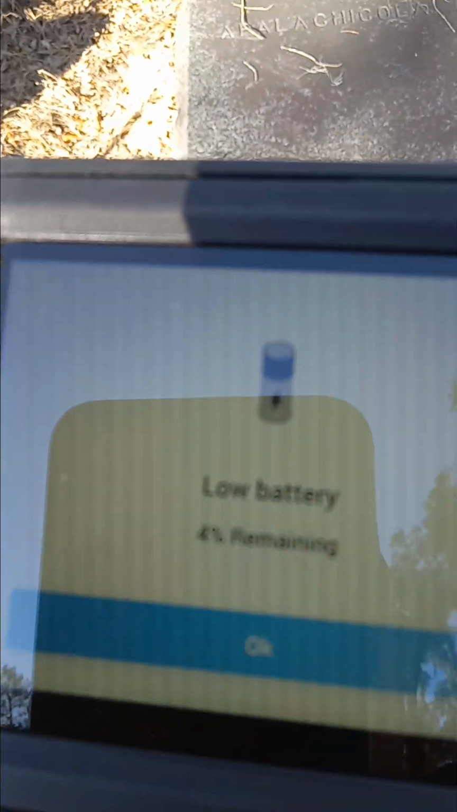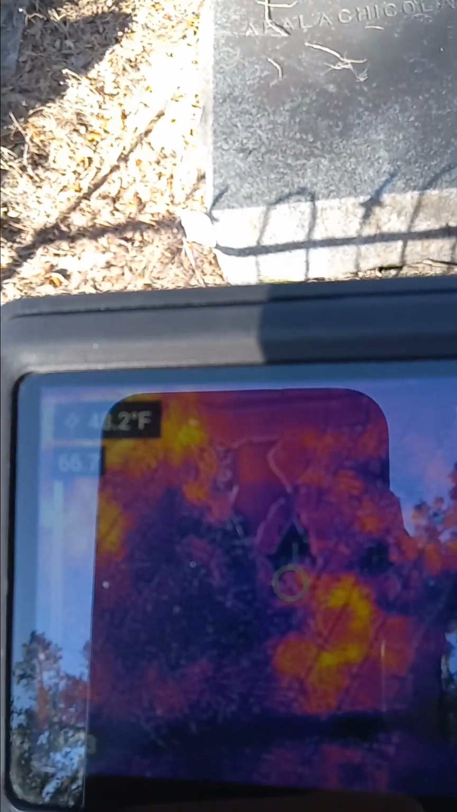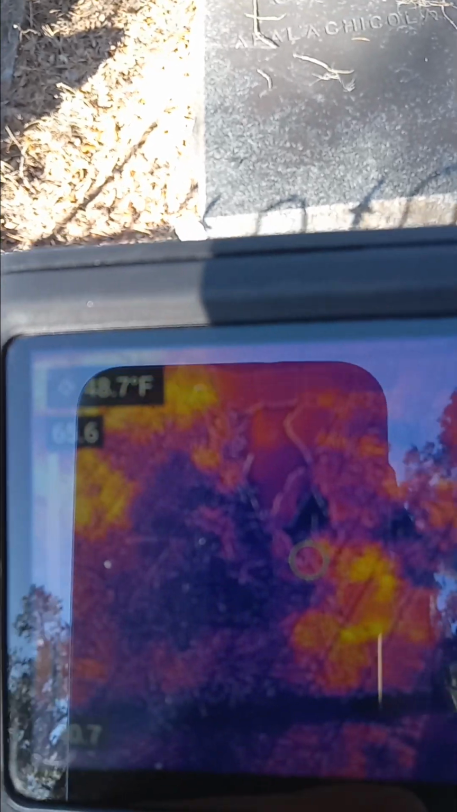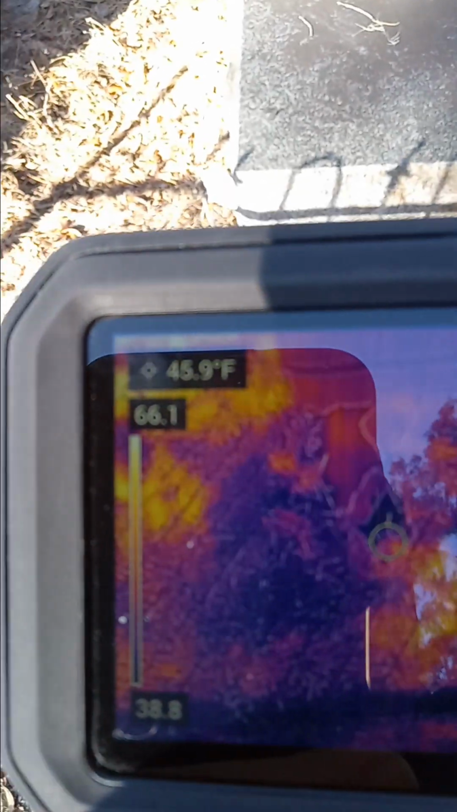Well, it says I'm low on battery. Isn't that the luck? Well, I'll have to press OK and continue on. We'll go with it until it runs out. In cold weather, it seems like I always have problems with low batteries, and I swear I charged it before I came here, so it shouldn't be low. I haven't used it that much.